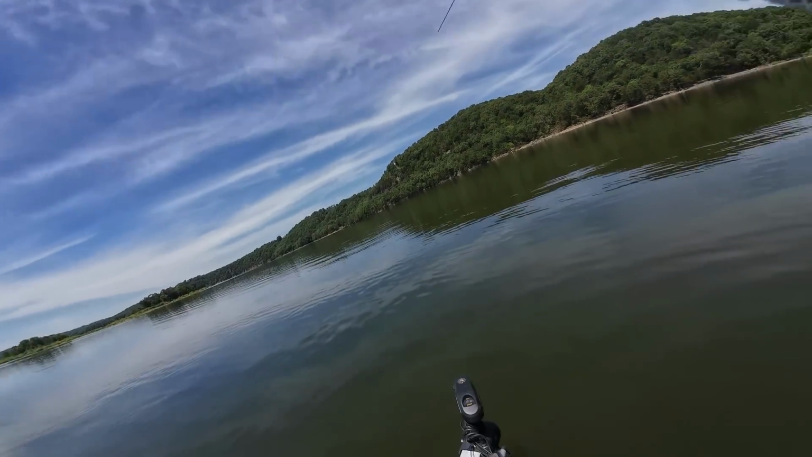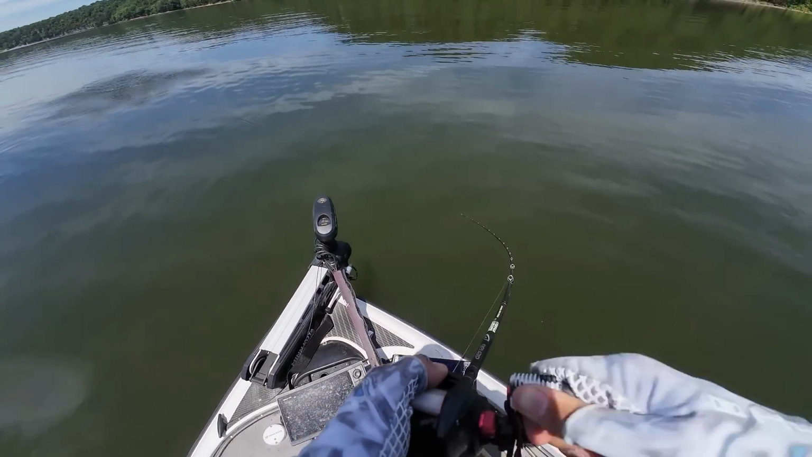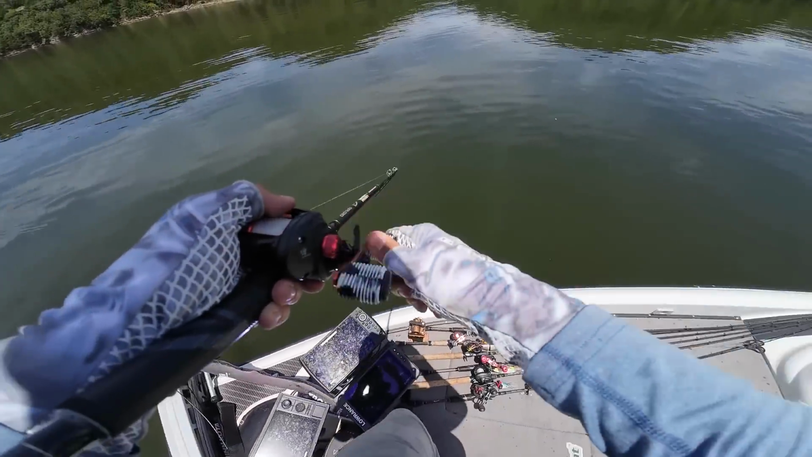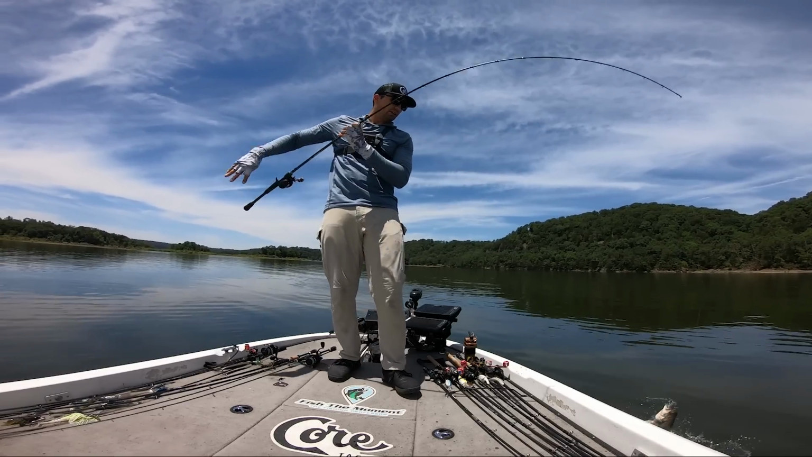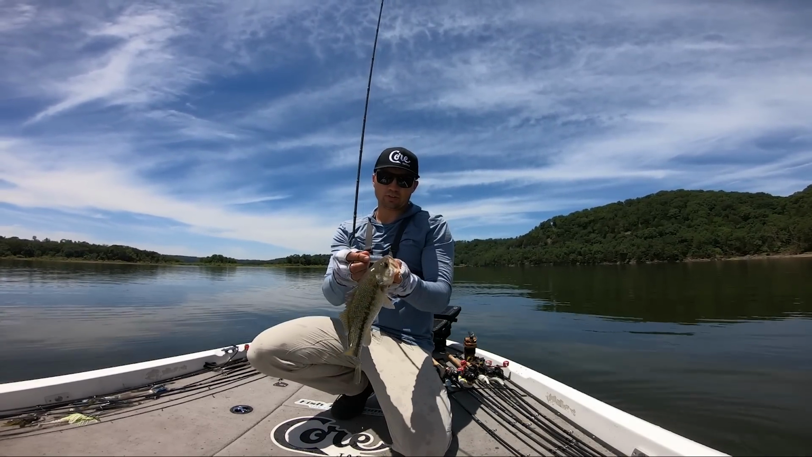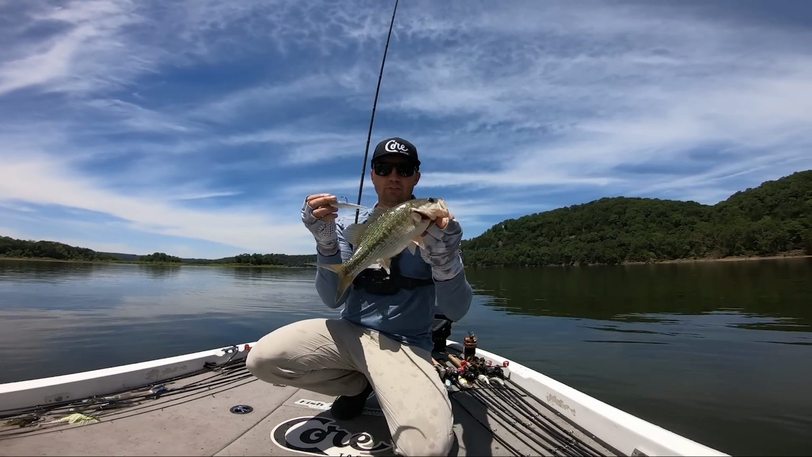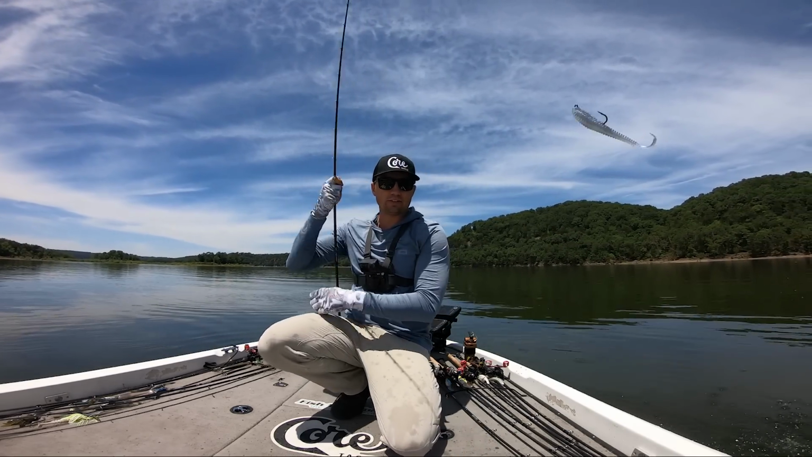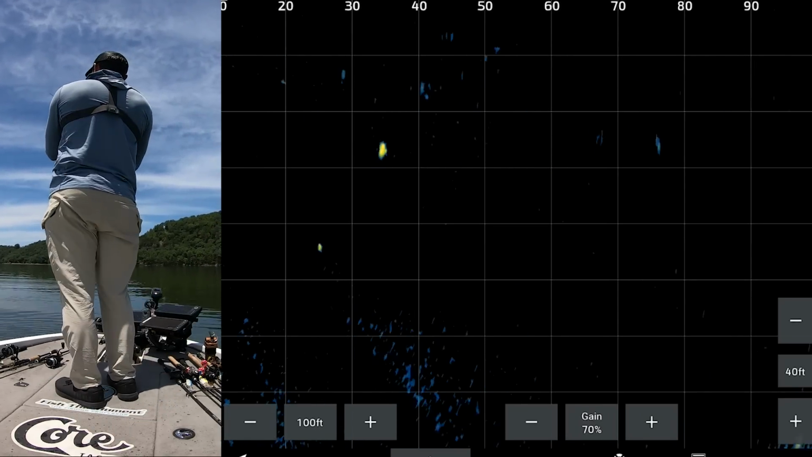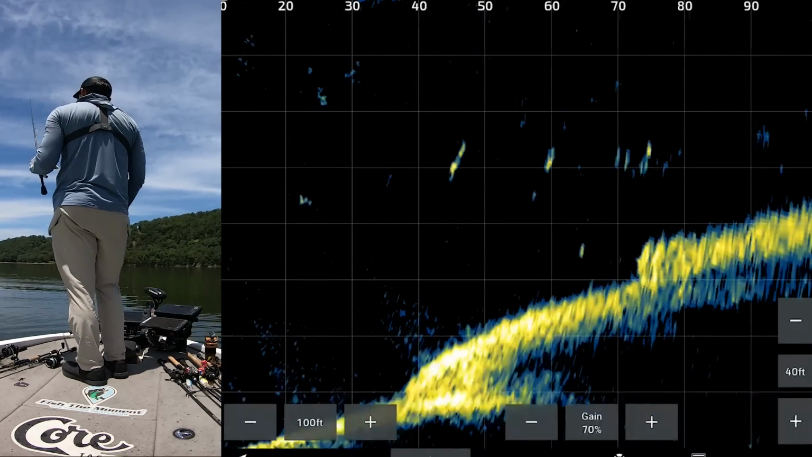Got him. There we go. It's every freaking cast, guys. And again, not big ones, but it just depends on getting on the right school. I mean, this school is loaded up with smaller fish, but I've gotten on schools. I mean, I've had days on Grand Lake where I've had like 5 fish for over 20 pounds on this deal, no problem.